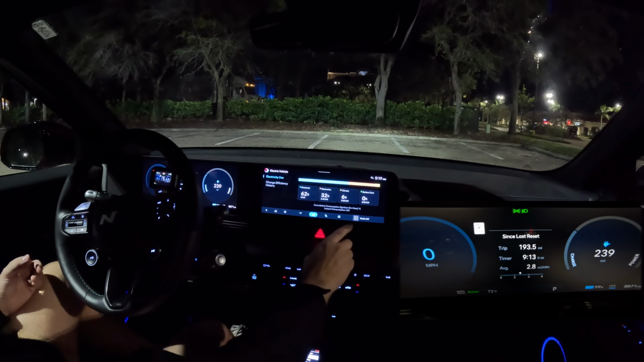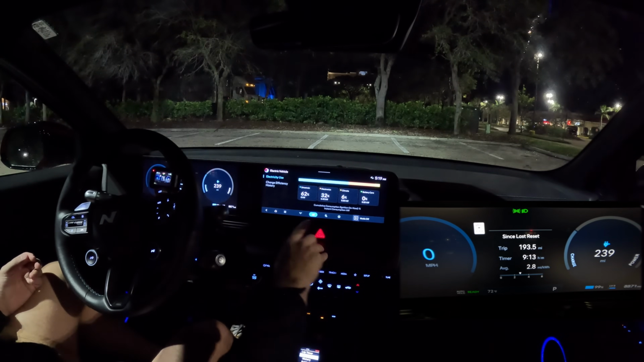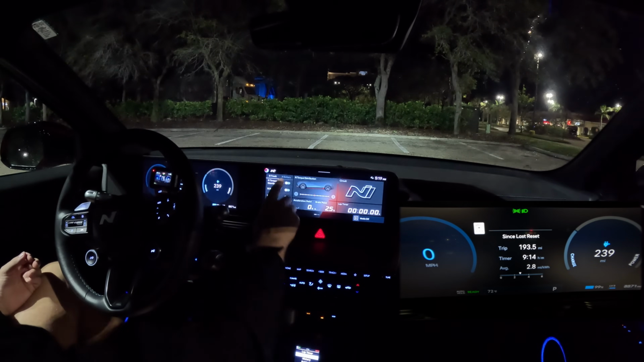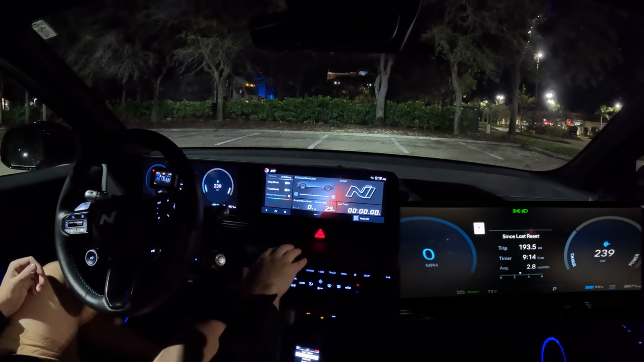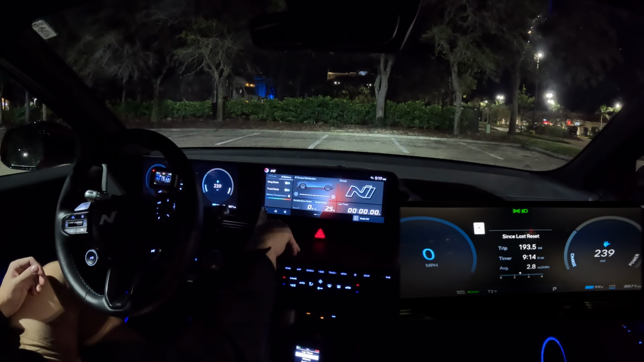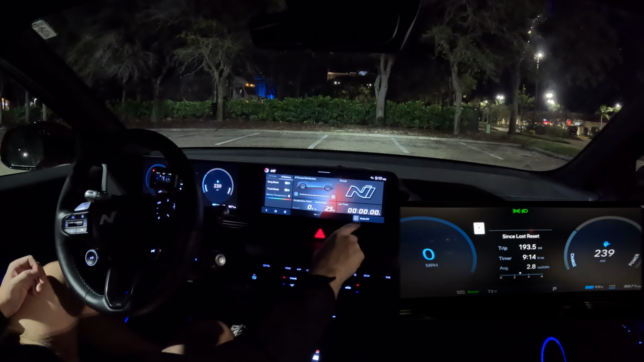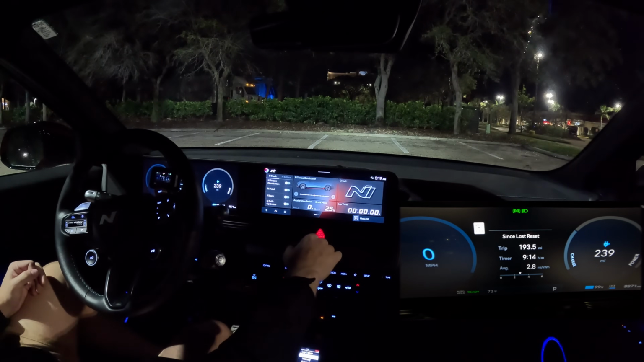I love this dynamic. So this battery care thing: if you're setting the car into the drag mode and under the N battery, which I'm not going to do, or the track mode, it gets the battery up to temperature, it heats the battery up. I forgot I had that on and I never used it, and it was crushing my battery and energy efficiency as it was trying to condition the battery for really high performance modes.